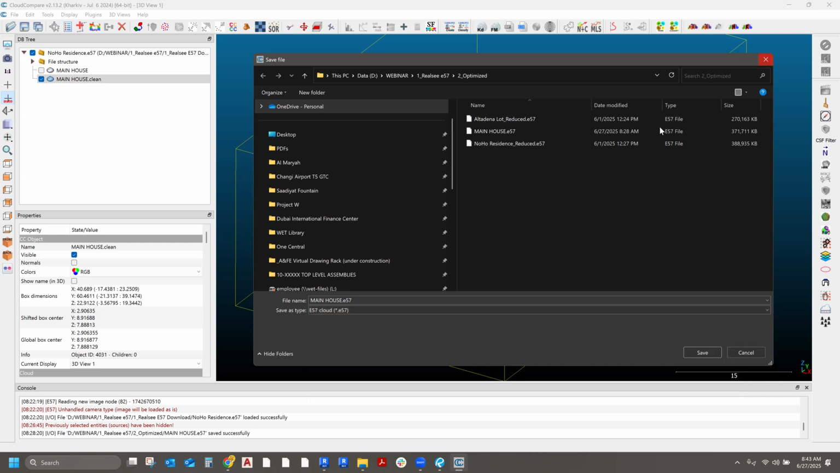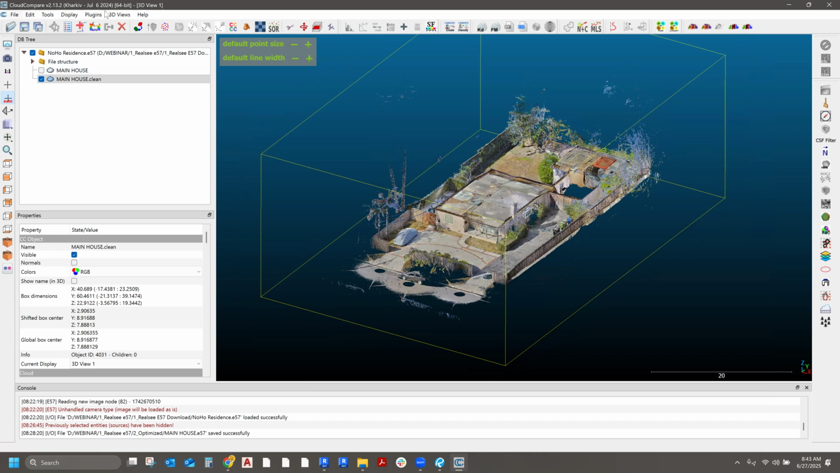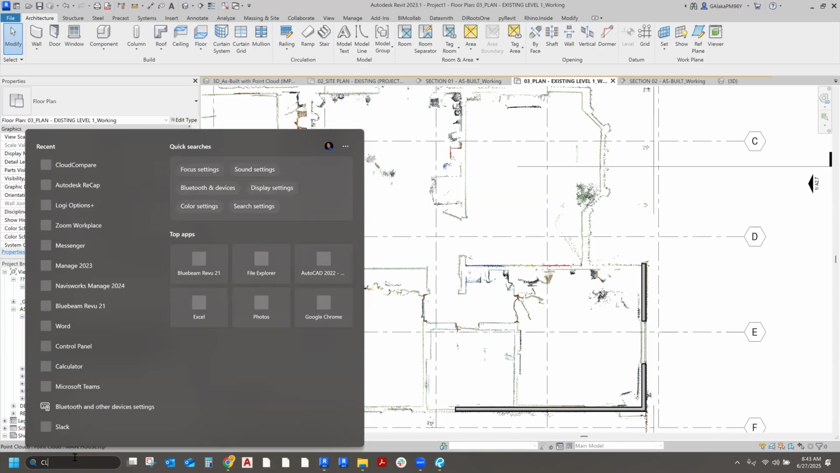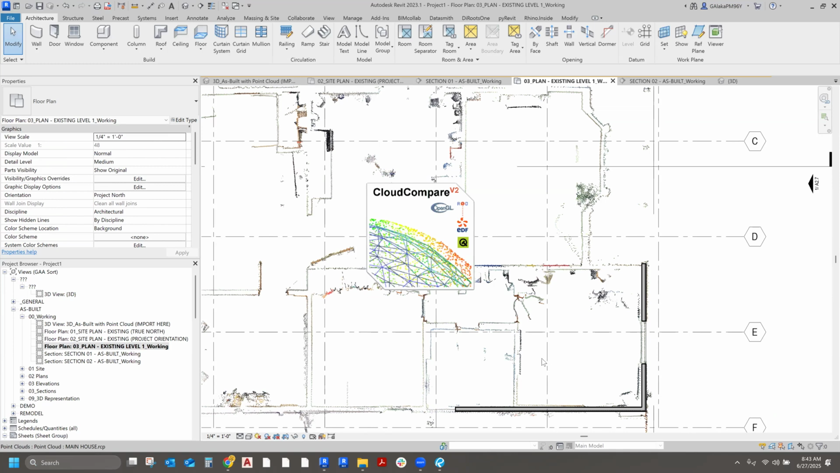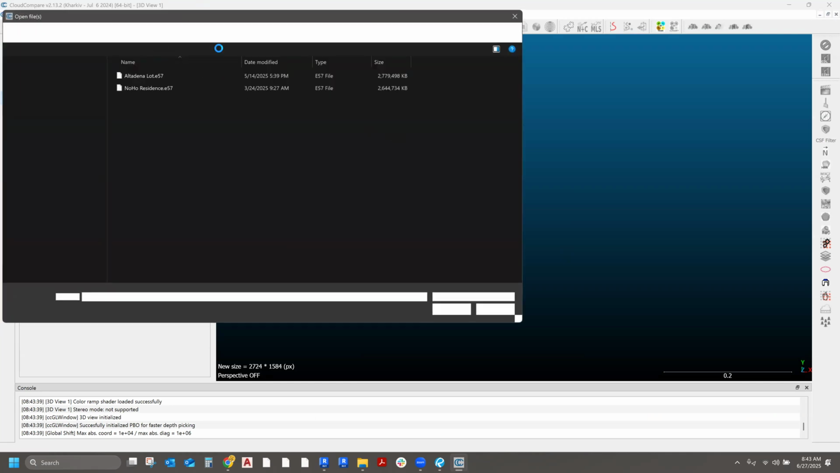Okay, so let's move on to the other one. I guess I'll just close this and make a new one. Now I'm going to bring in the other file. I'm going to open the one that's already been optimized, so I don't have to repeat that whole process all over again.